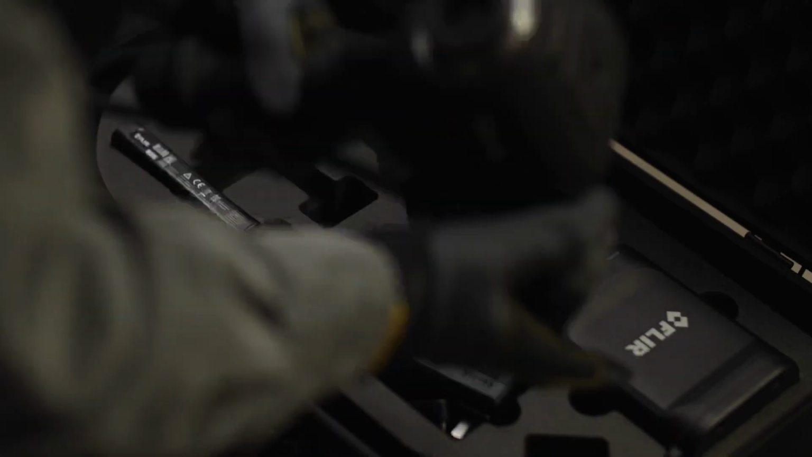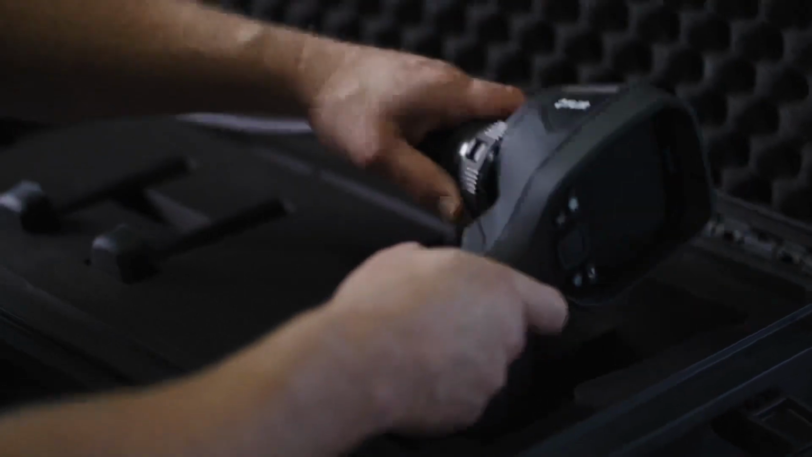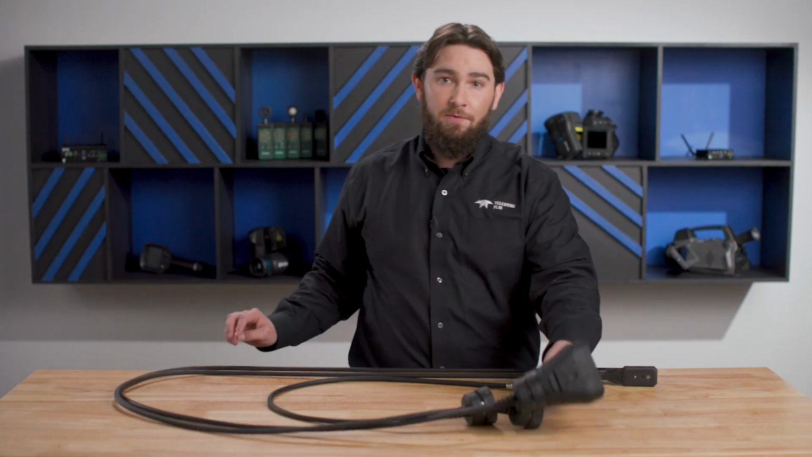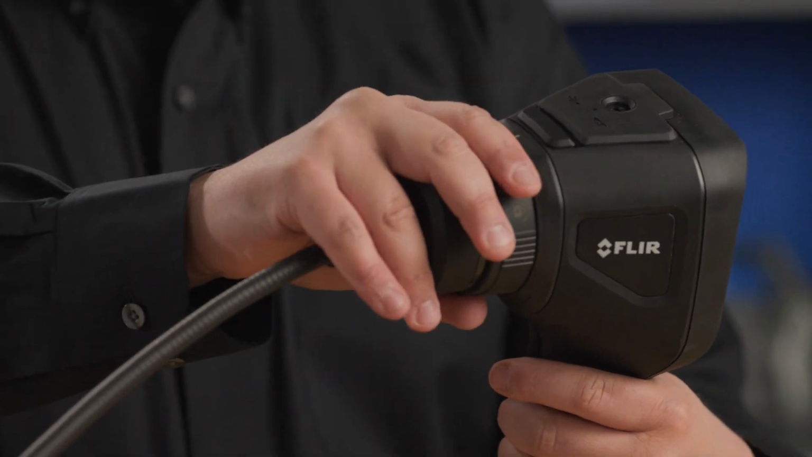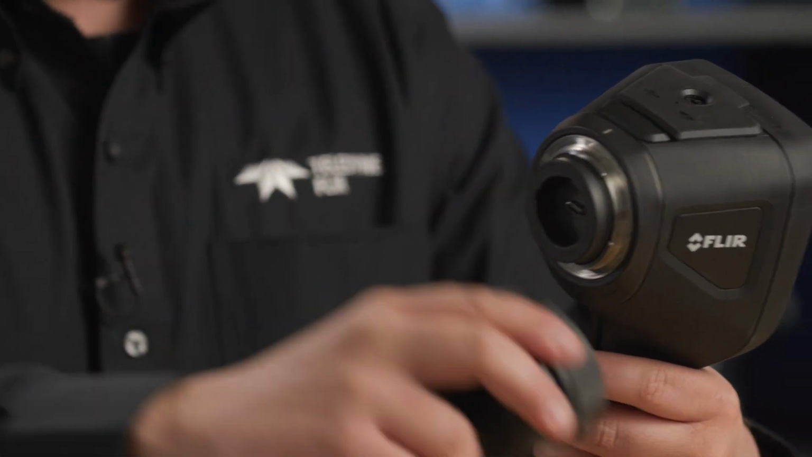While each camera comes with 1 probe, you can add more to your kit. Whether you need to share probes with other VS290 users on your team, have a range of inspection requirements, or just want a spare, the probes are easy to attach in the field. Just turn off the camera, unlock the lens ring, turn, and remove. And then you can attach a new probe.